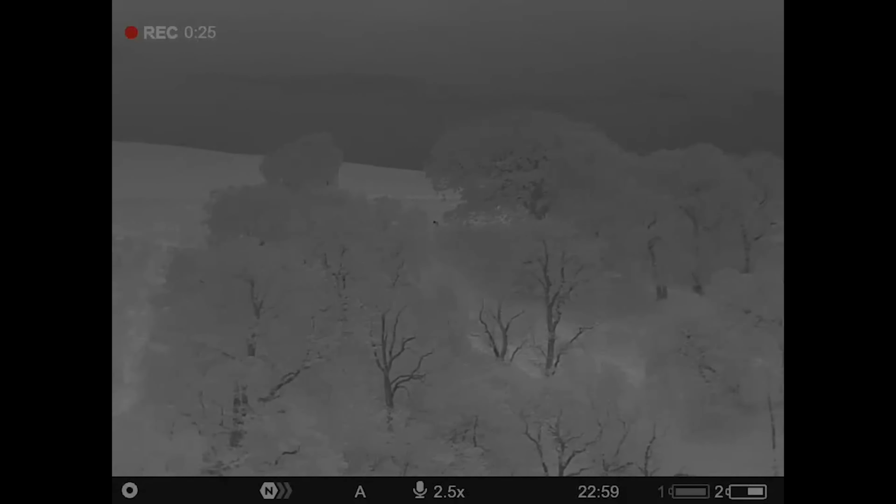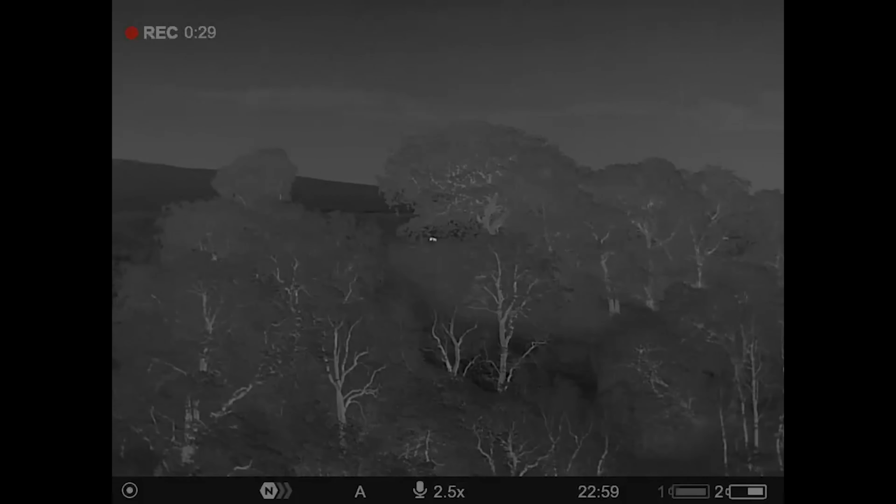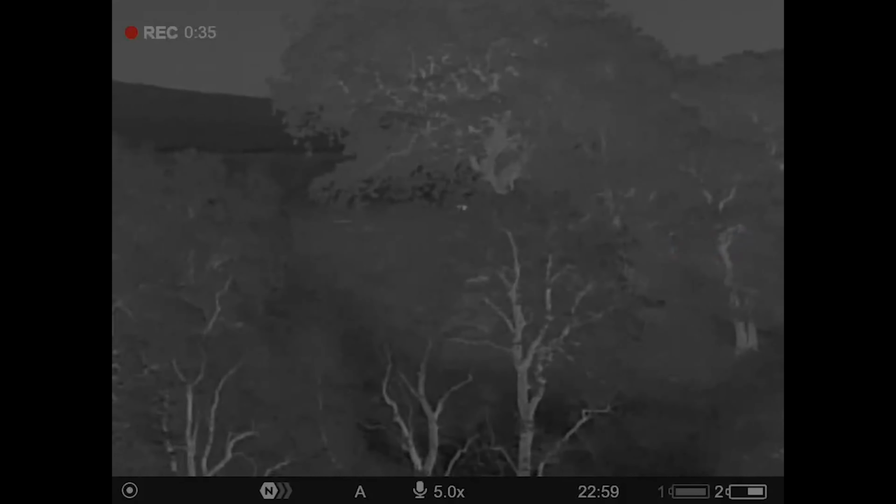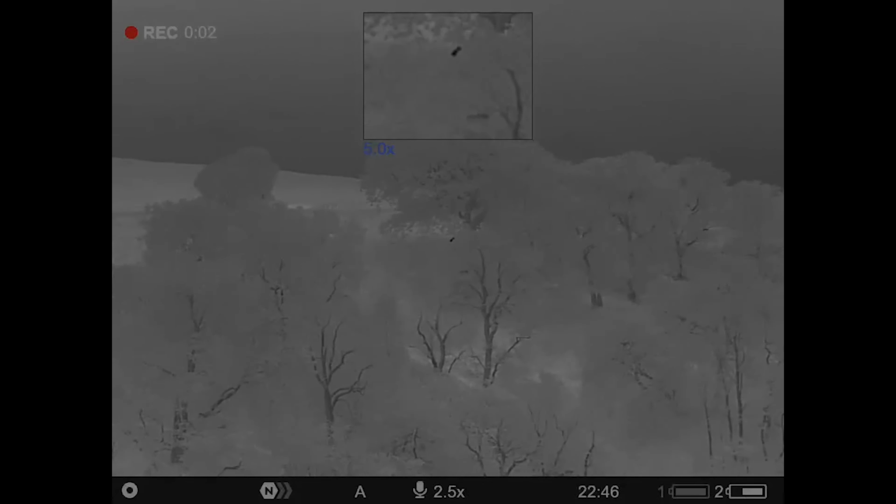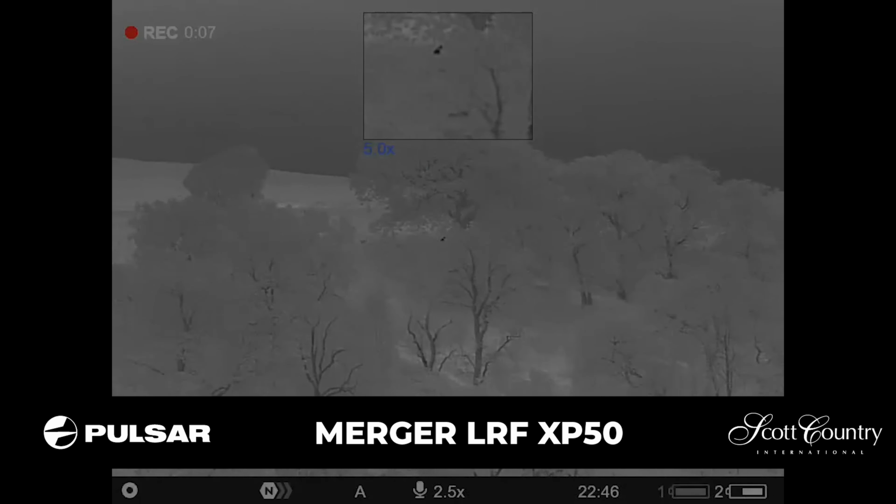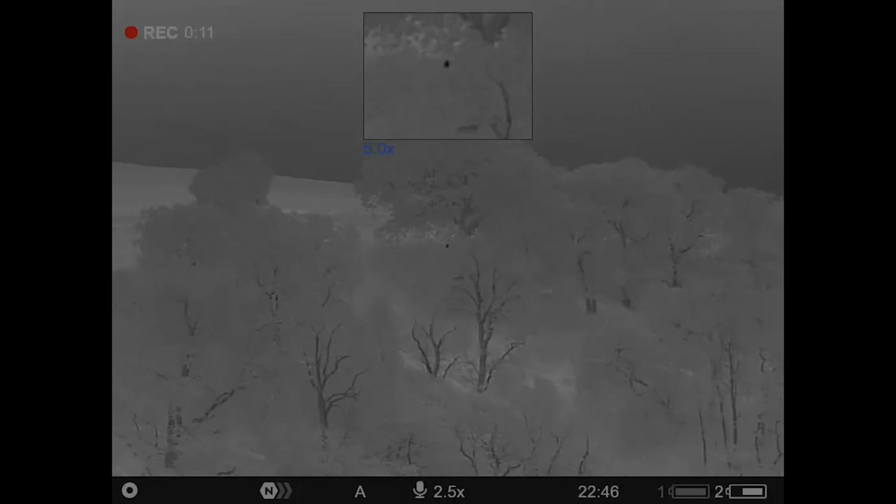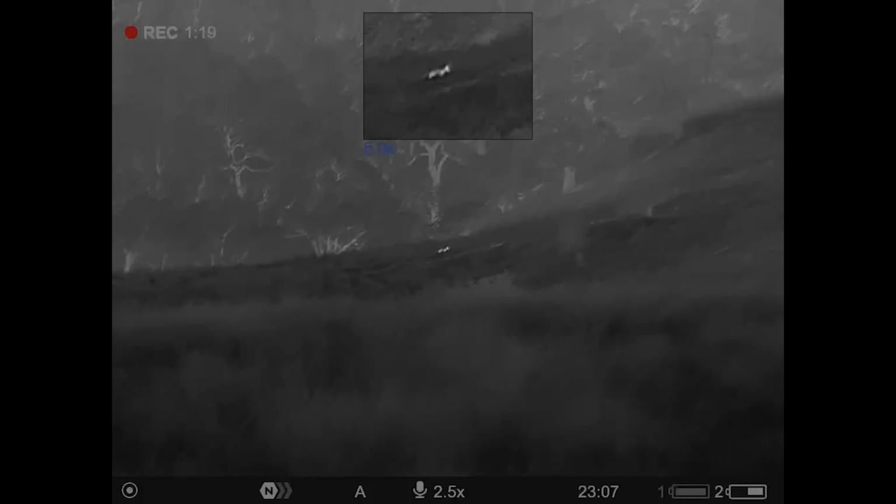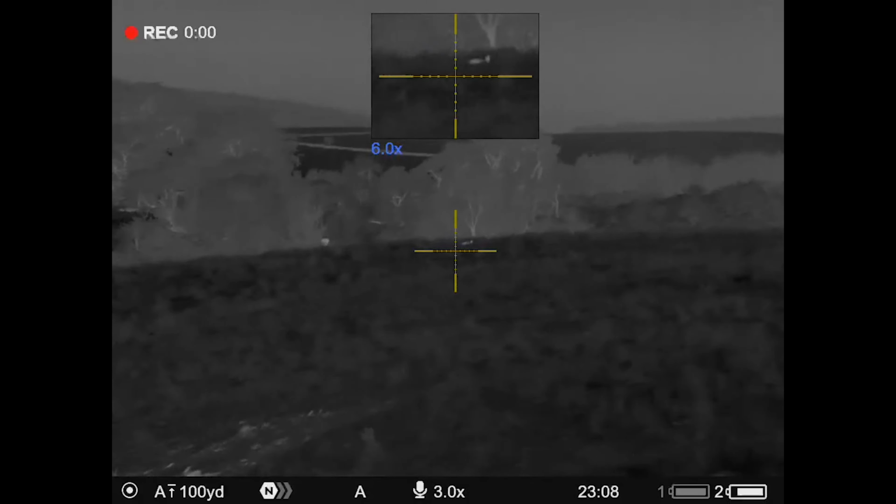Cheers. So I was having a little foxing session the other night, and I was at my big permission, so two farms adjacent to each other. I was scanning around, got up to my usual position, got set up overlooking the farm, and I saw this fox running through the woods. Got up with the Mergers, had a look through, and obviously a vixen coming through with a couple of cubs playing around the trees. Obviously got back to the earth there. Then the vixen went out to do her business. I tracked her down into the valley.